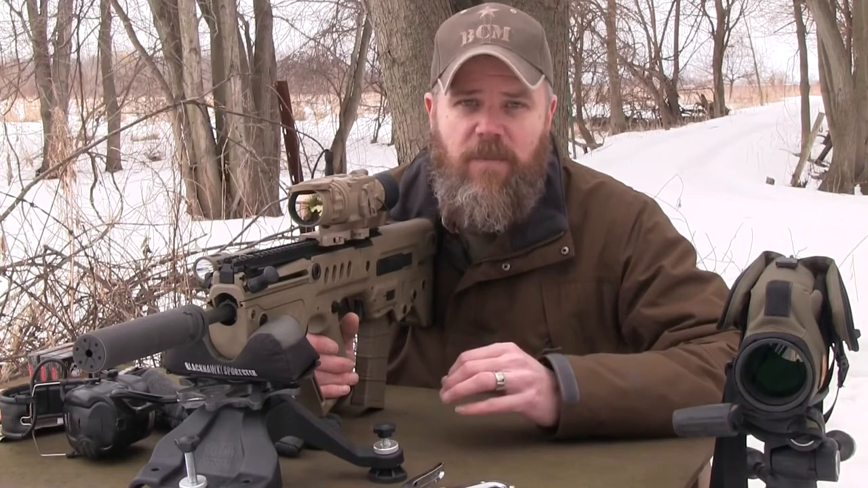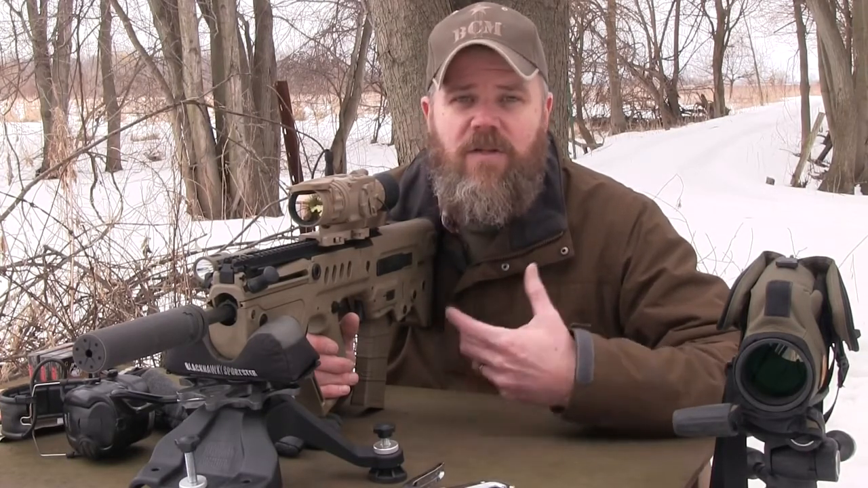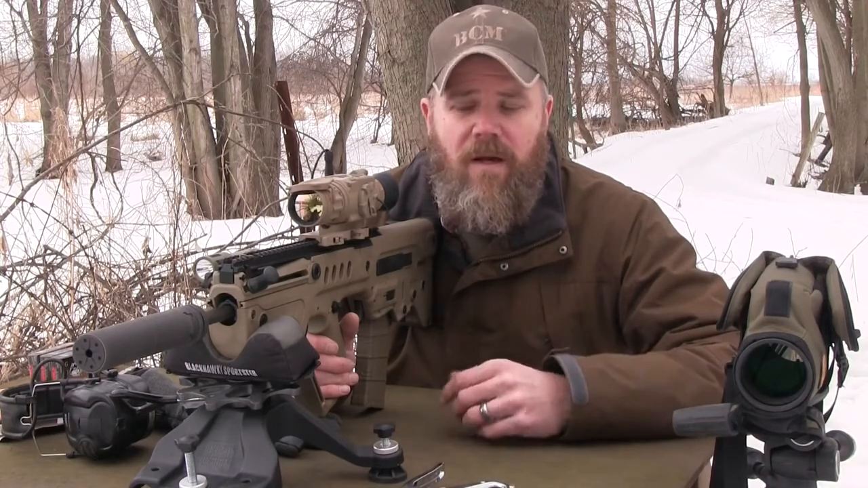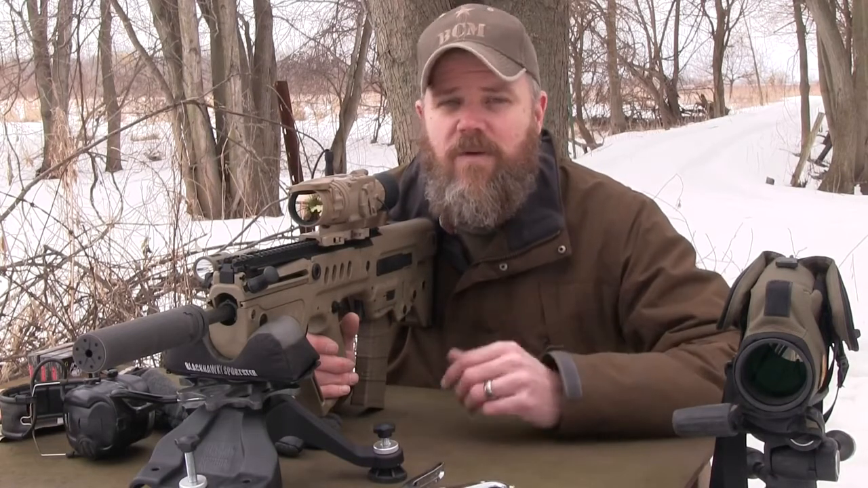Yes, they're still very expensive, but you know what? The prices are coming down as the technology starts to proliferate. More and more shooters are buying these sights and more companies are bringing them to market. The prices will continue to come down. And who knows, maybe we'll see good quality sights like this in the $2,000 price range in the not too distant future.